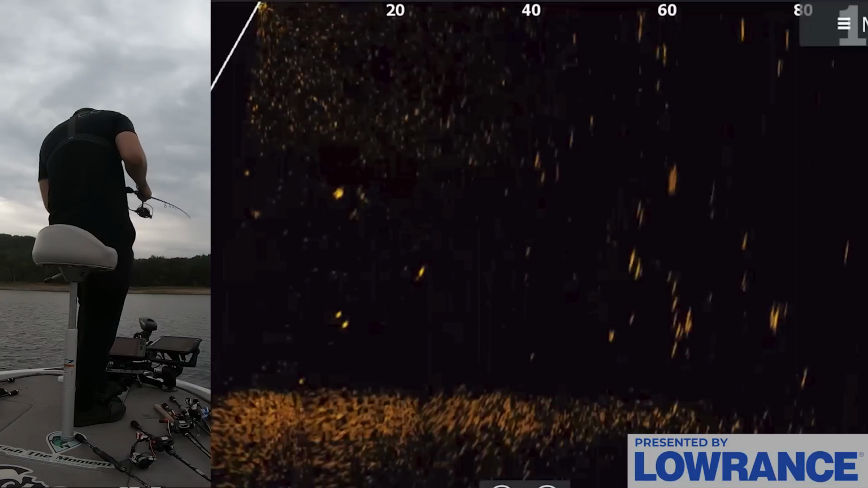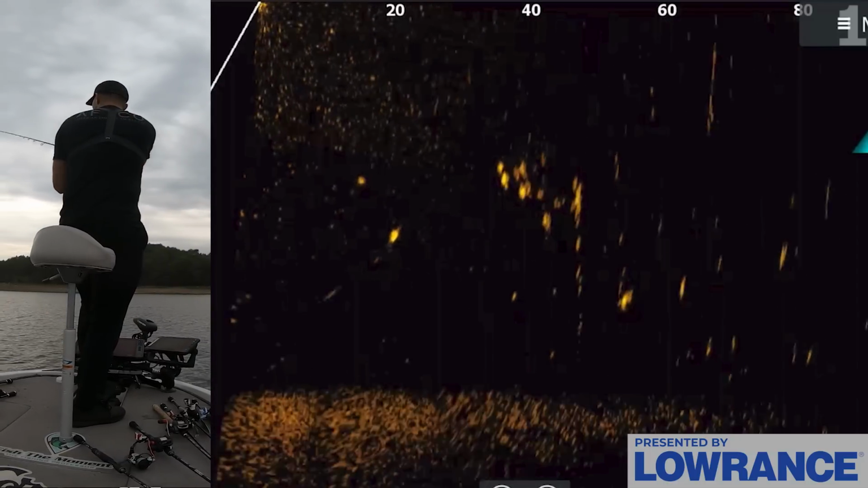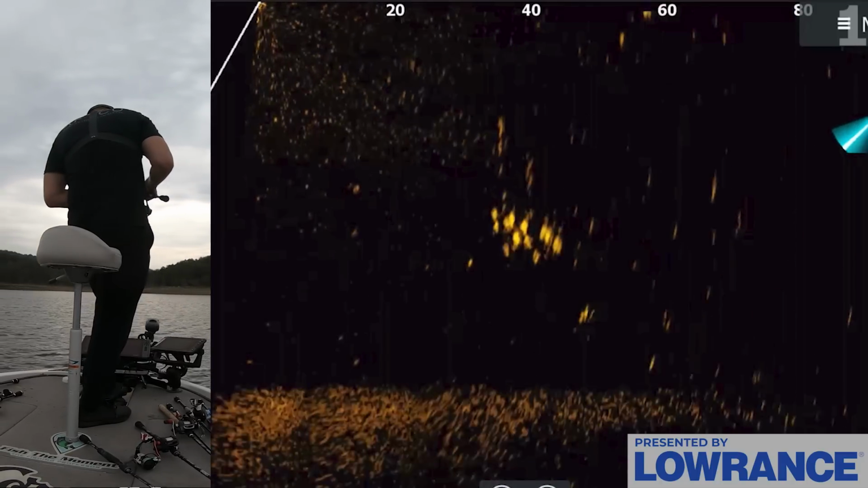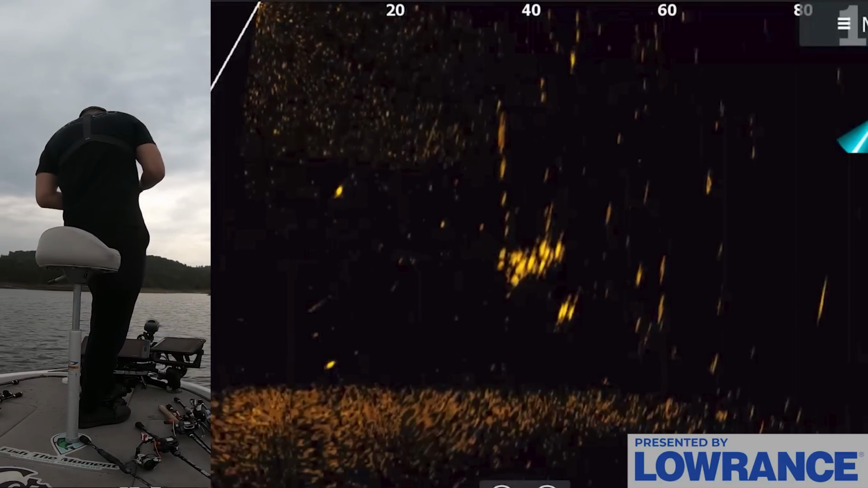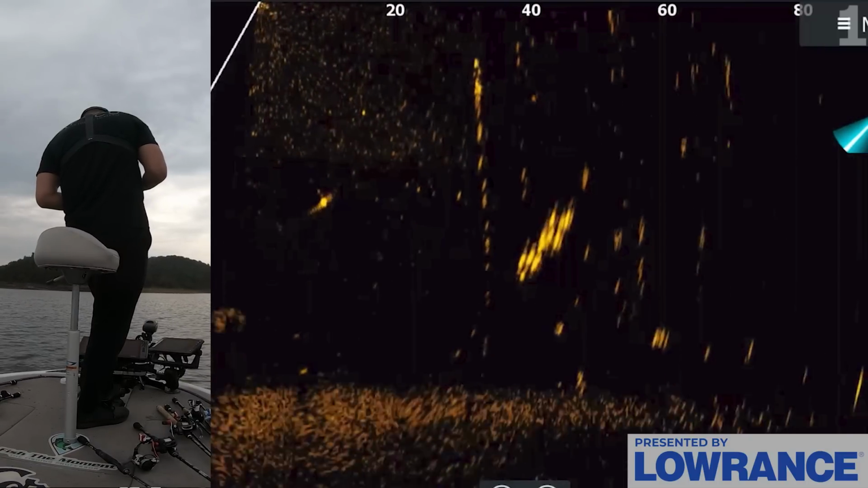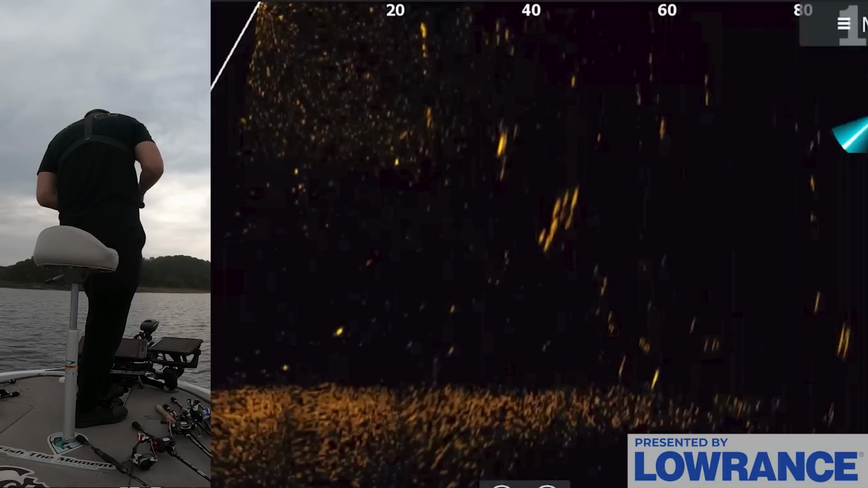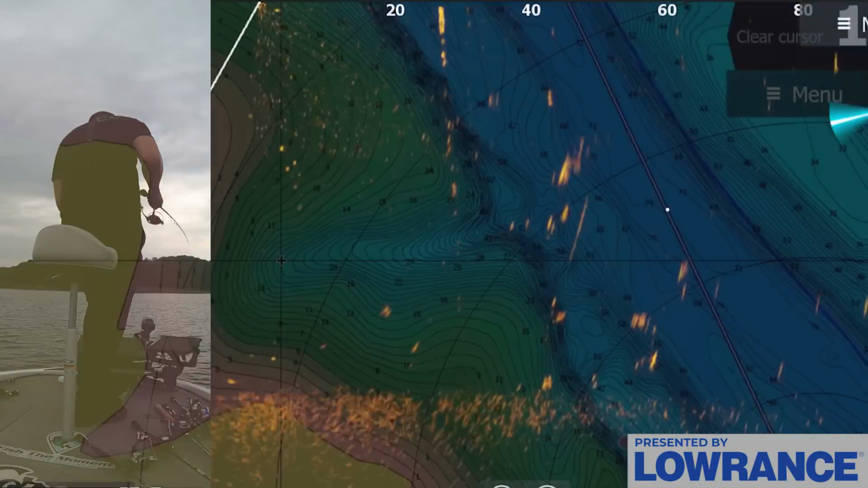I think these fish will settle down and set up on some of these drops and ledges later in the day, but you're gonna have to wait it out, wait for the conditions to get a little more conducive for that. Because right now, at least this time of day, they're not really wanting to do that. They're wanting to roam and chase out here. And this is almost like what guys are doing in the middle of the winter, but they also do it out here in September.